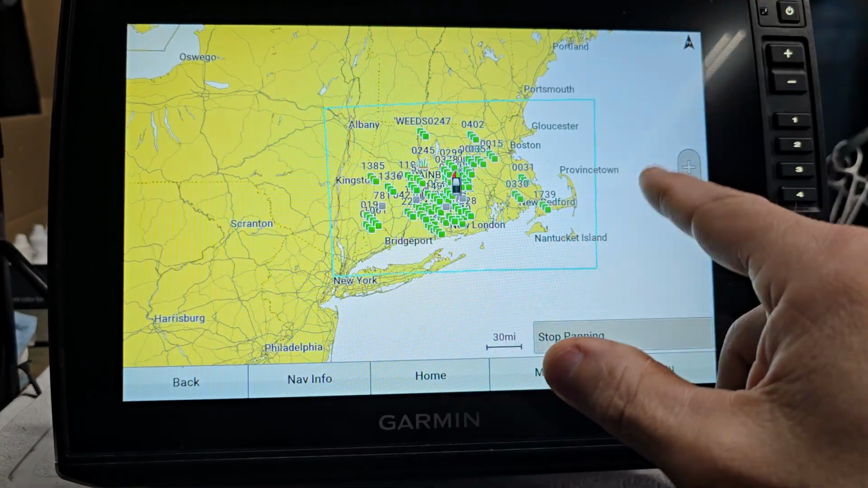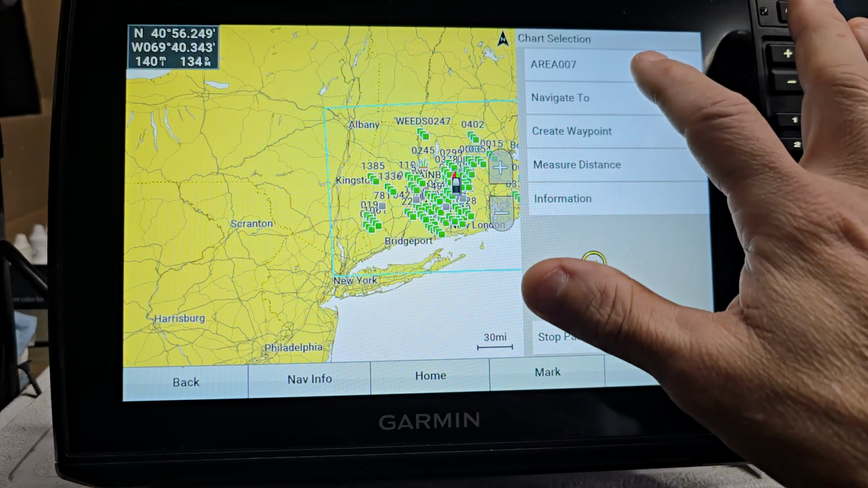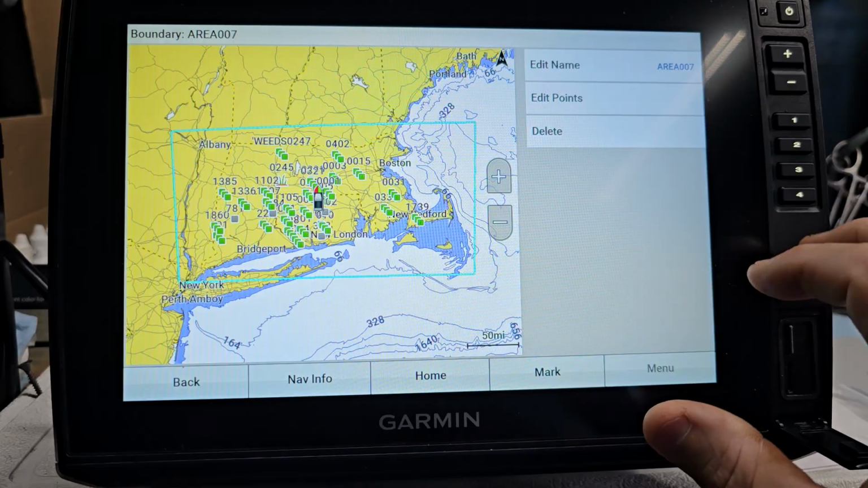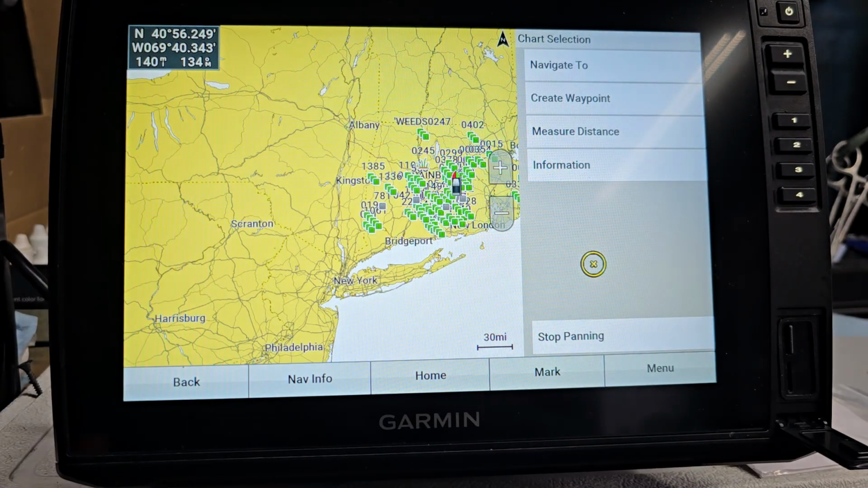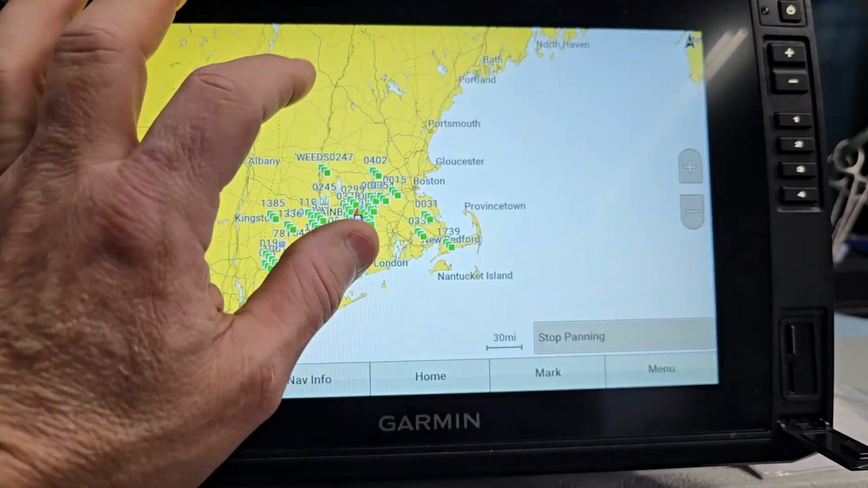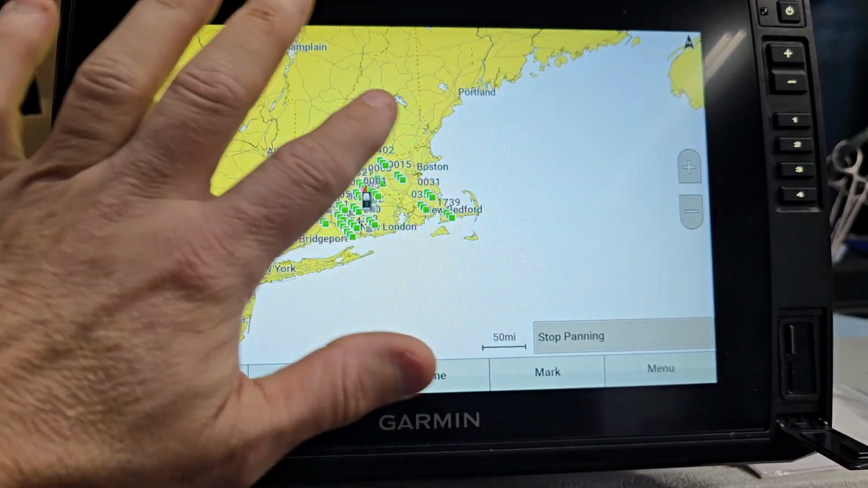So now I hate this ugly blue line. I can get rid of it. So I just go like that. I go 007, edit boundary line, delete. Okay. It gets rid of the boundary line and I have all my waypoints. Now I'm happy. So now I can continue saving waypoints to this area.